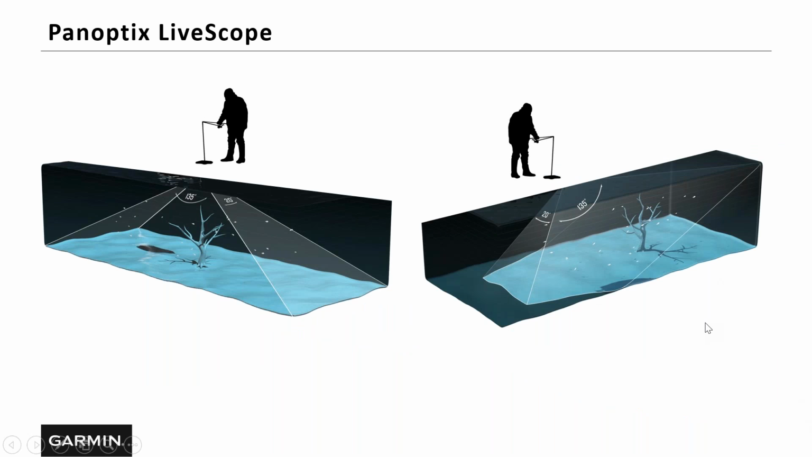So with the Panoptix LiveScope, you have two views. You have a live down or a live forward. So that's basically just one click of that transducer. You're probably going to have it mounted on a pole. I have mine mounted on the trolling motor because I do a lot of freshwater fishing and saltwater fishing. So all you have to do is bring that pole out of the water, do one click, and it'll go to live forward, or one click live down.